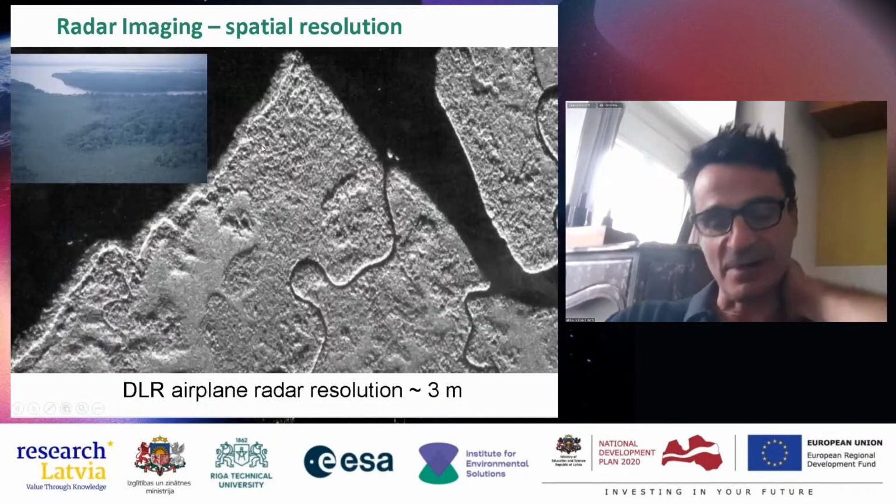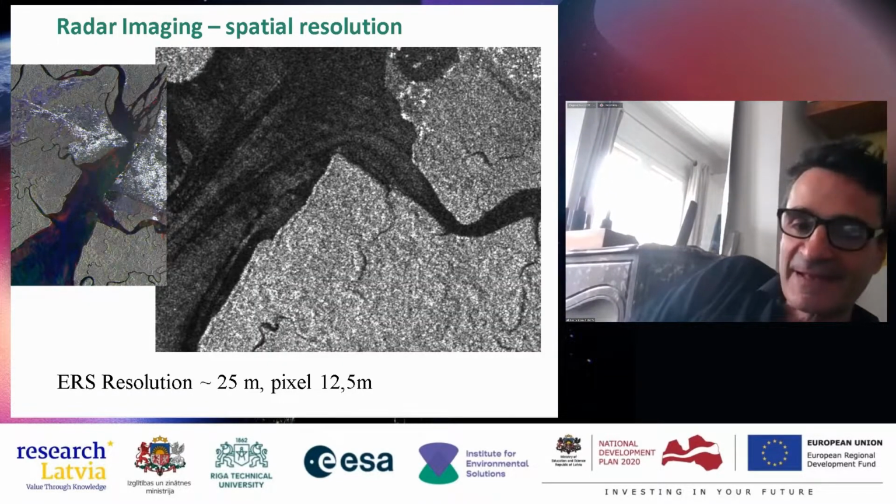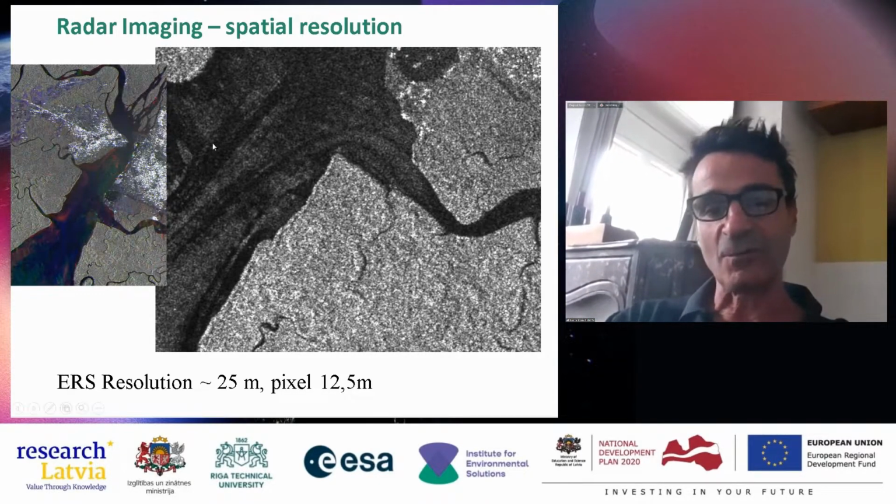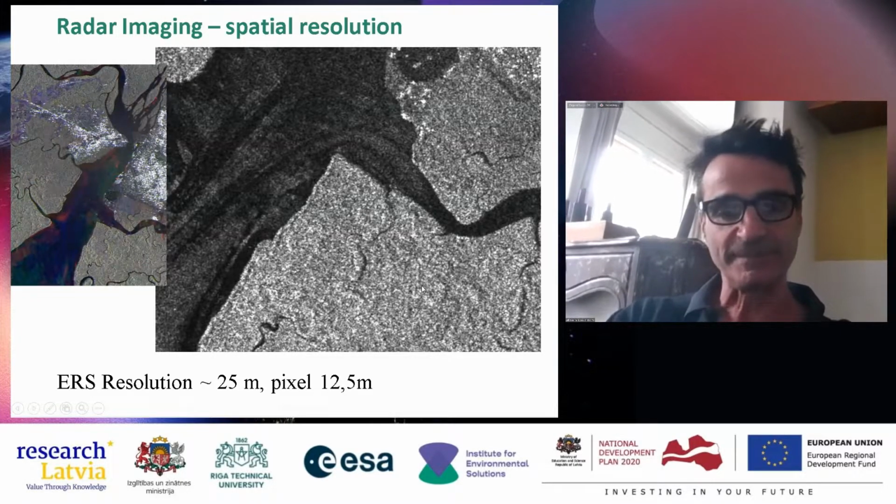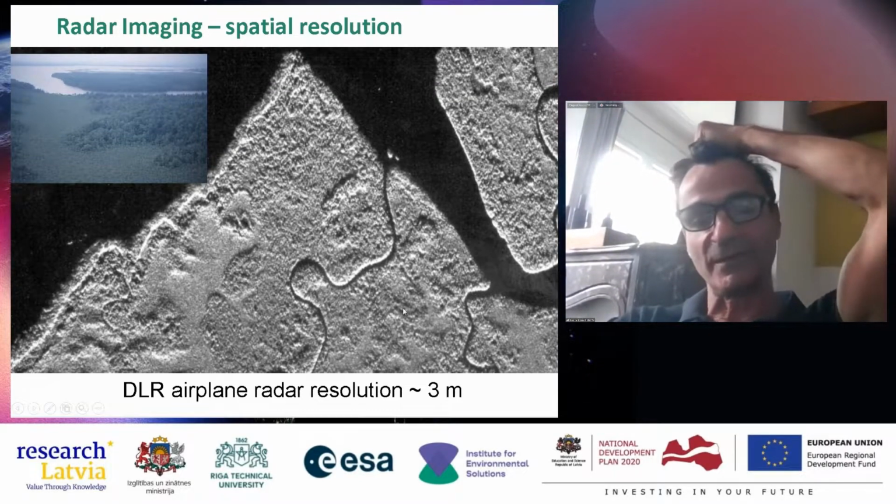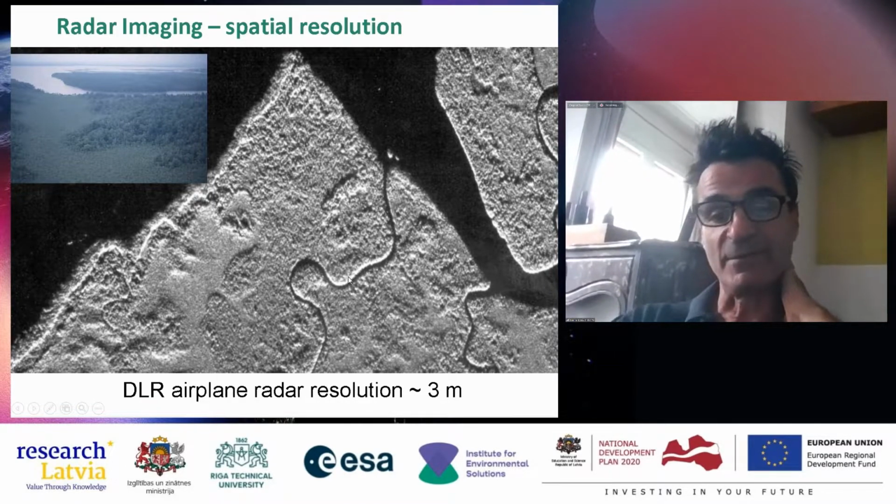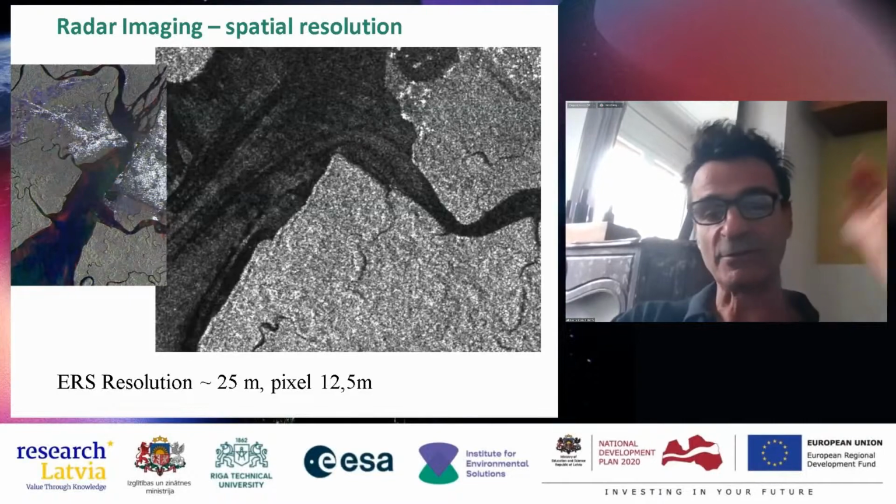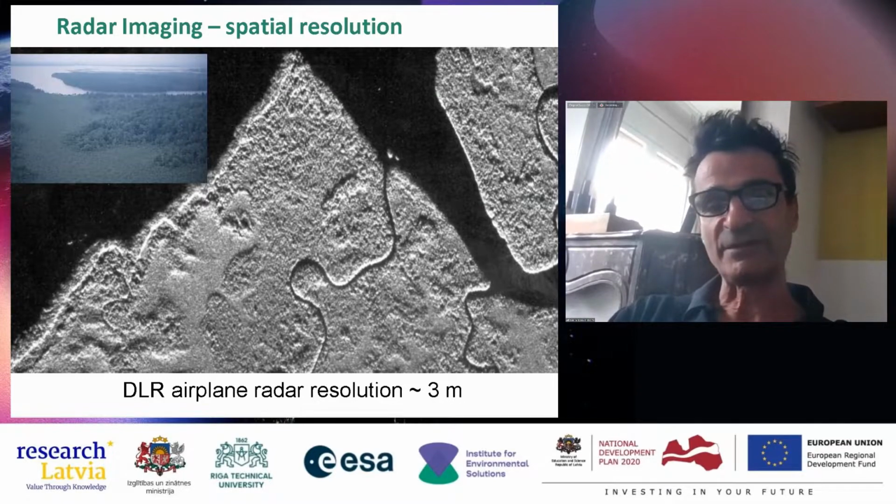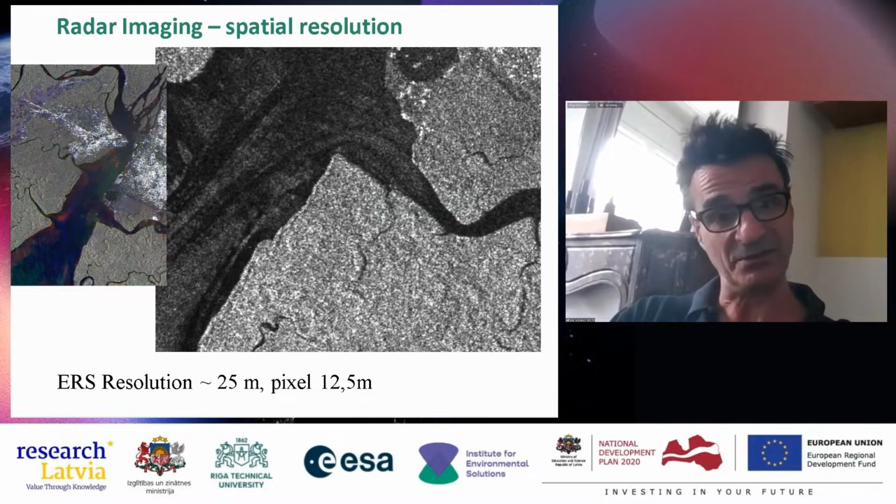And this one was ERS images. We worked for decades only with this image, and you don't see a lot of things. We will see later why you have all this noise. And with, excuse me, it's not TerraSAR-X, it's airborne data, you can have a 3 meter spatial resolution that you can compare with 12 meters. Here you have a textural information that you can investigate.